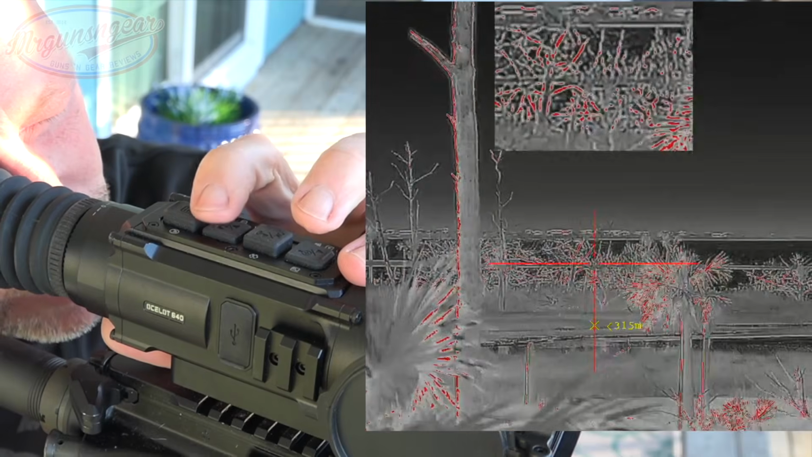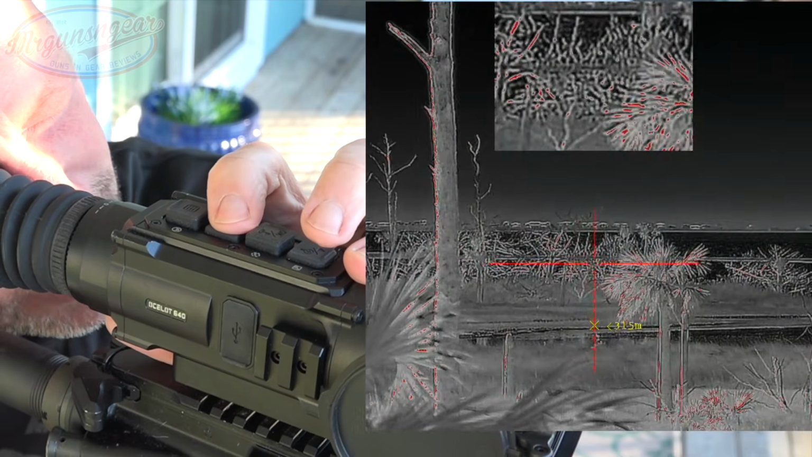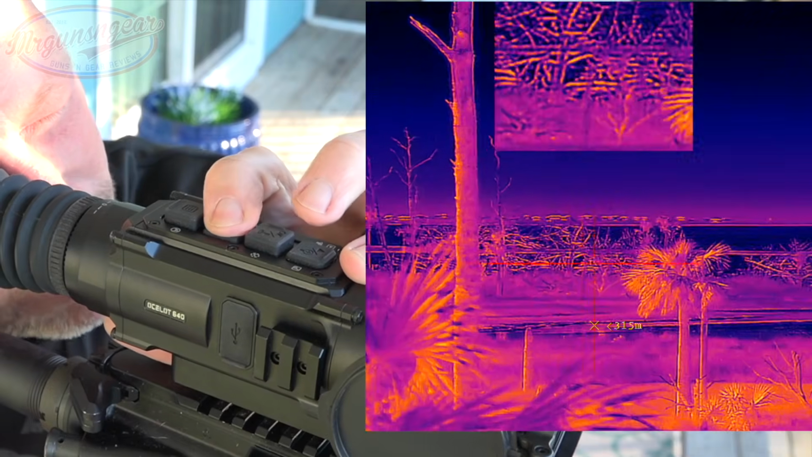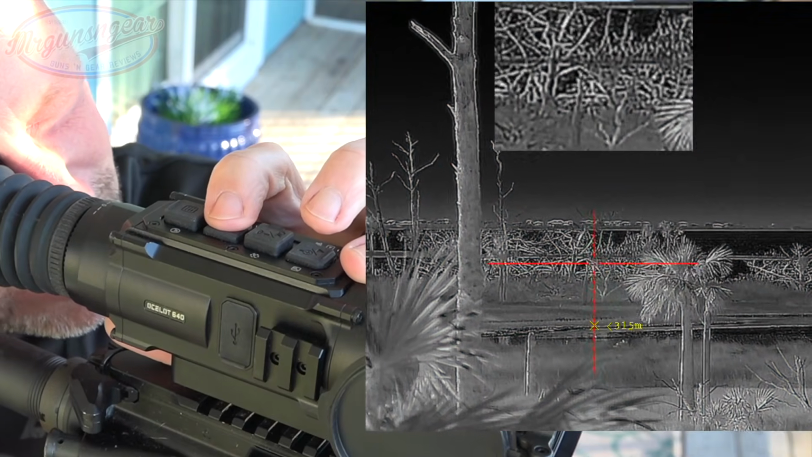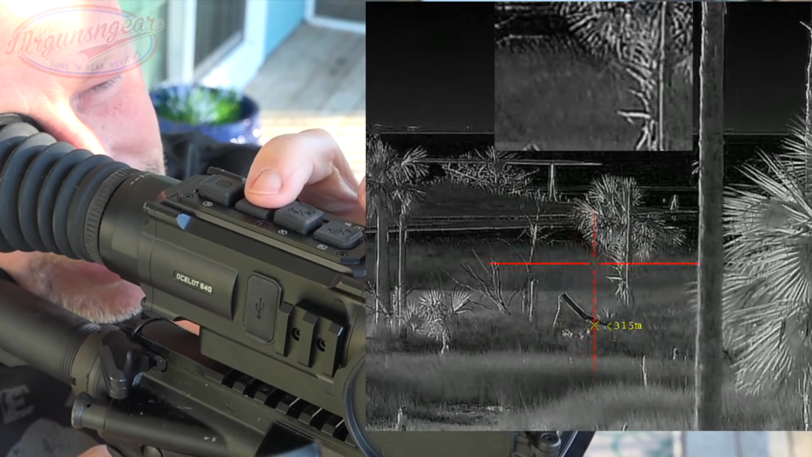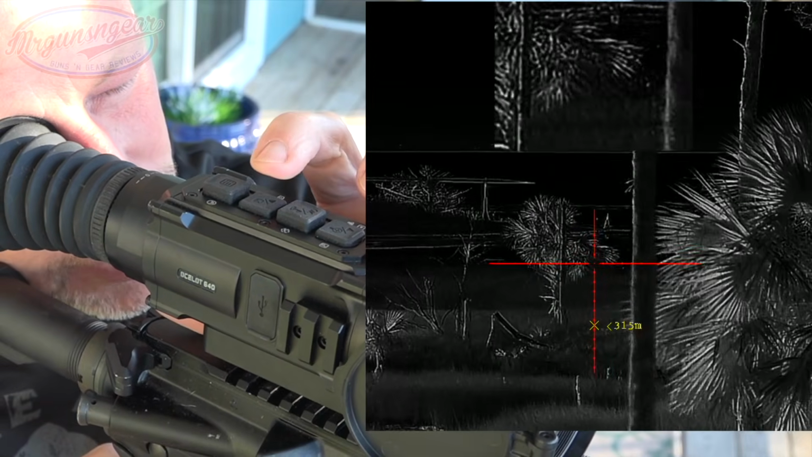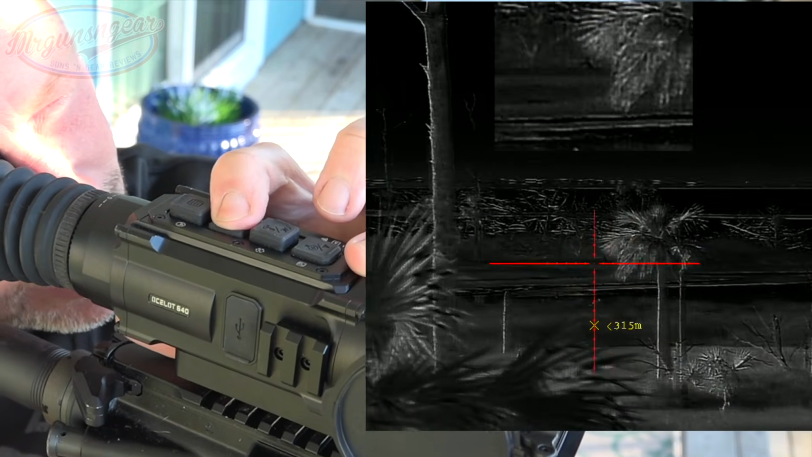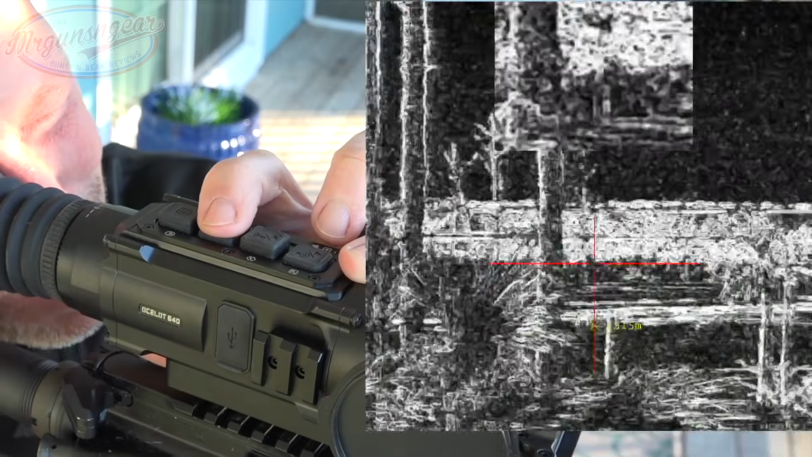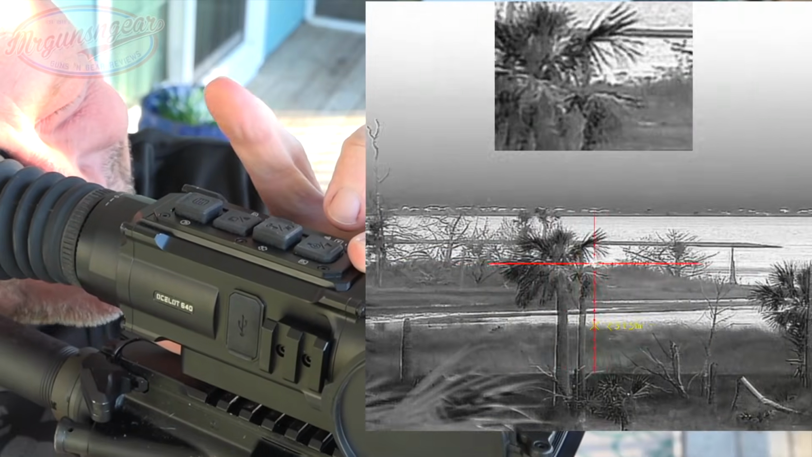And I want to shift through the different types of color palettes as well, and you guys can get a look at what they look like. Everyone has their different preferences. I personally tend to like either white hot like we have here or black hot. That's just me. Everyone is different, but you guys can see here how the different palettes look as we go through it. I honestly don't know why anyone likes edge, but it is an option if you want to use it.